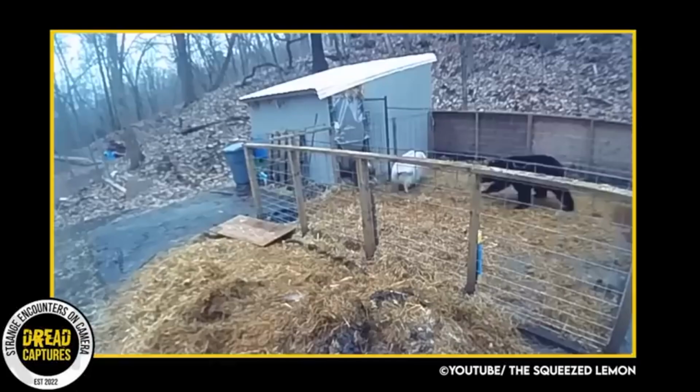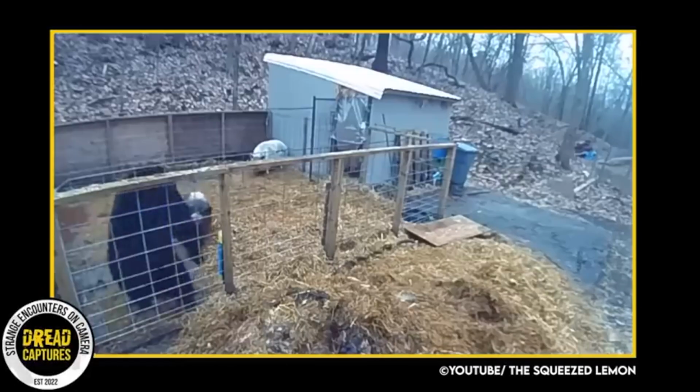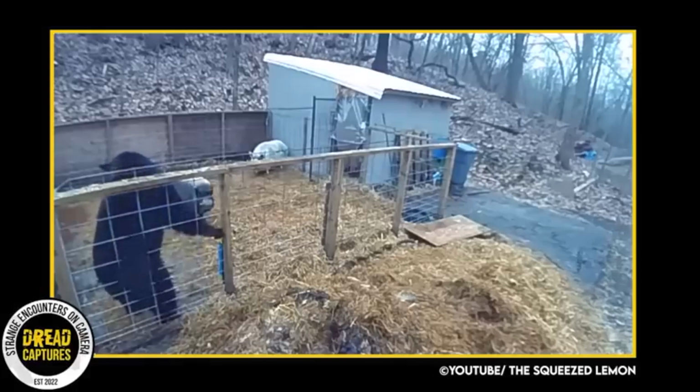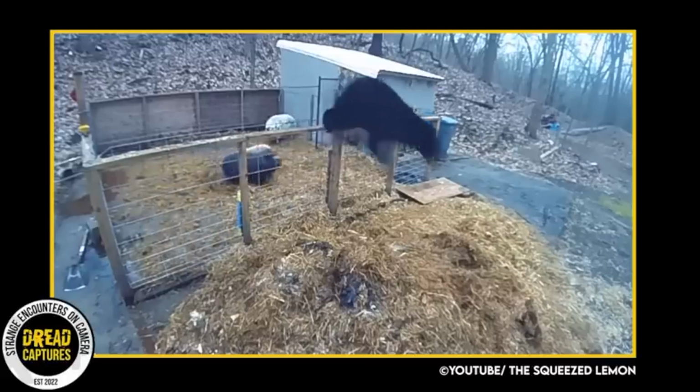Hearing the commotion, Hammy rushed out of the hog house and charged the bear, eventually backing him into a corner. After a few tense moments of staring, the bear hopped out.